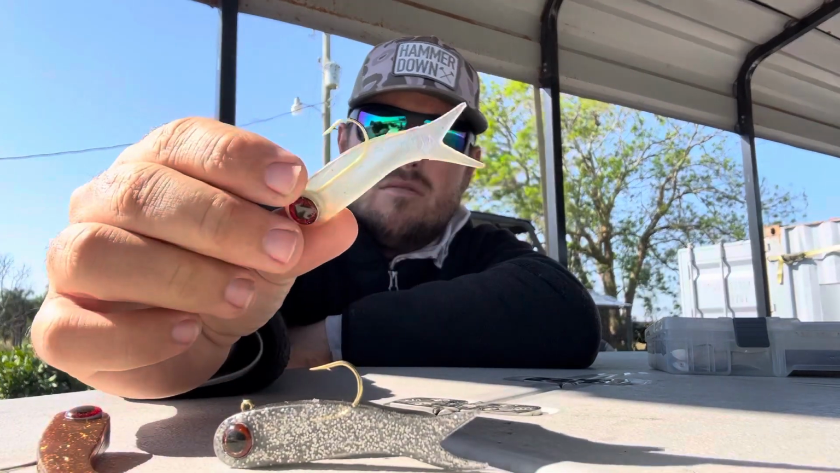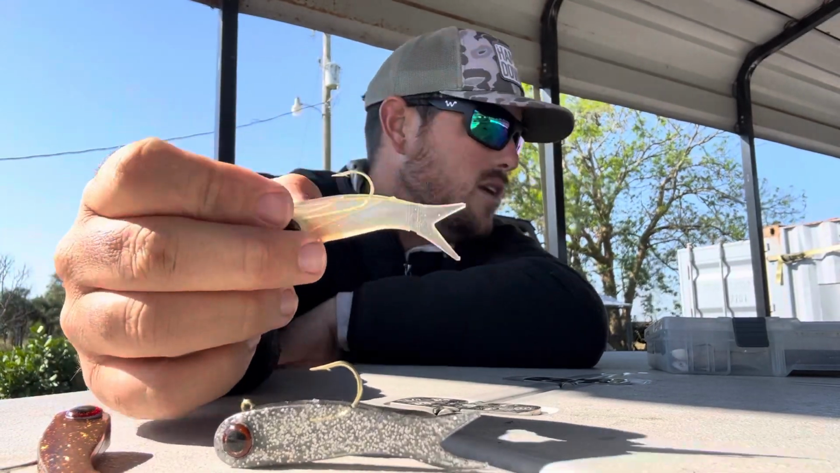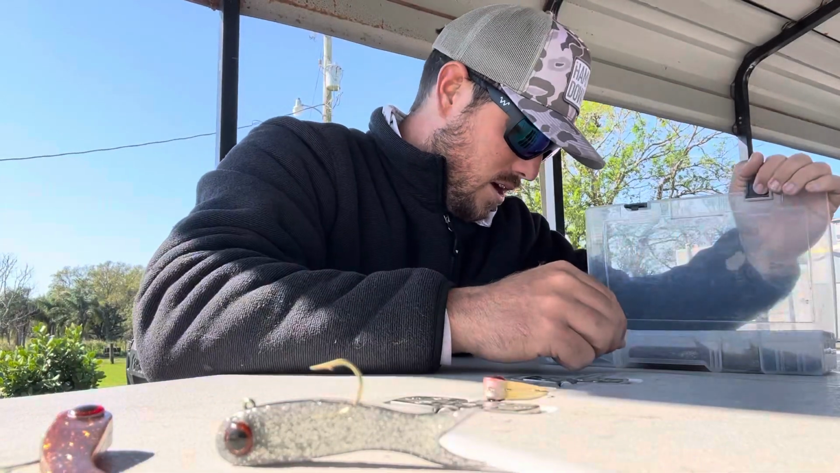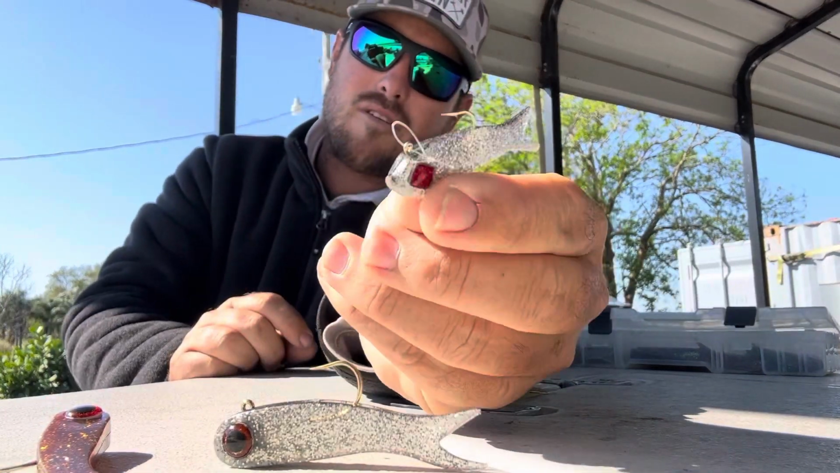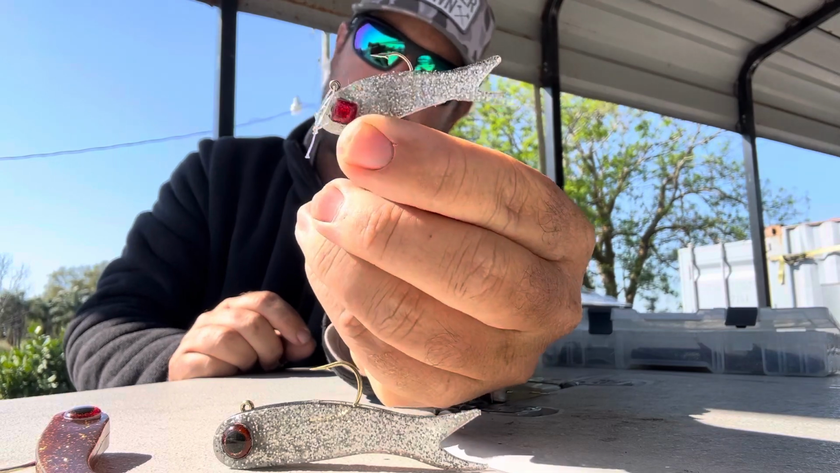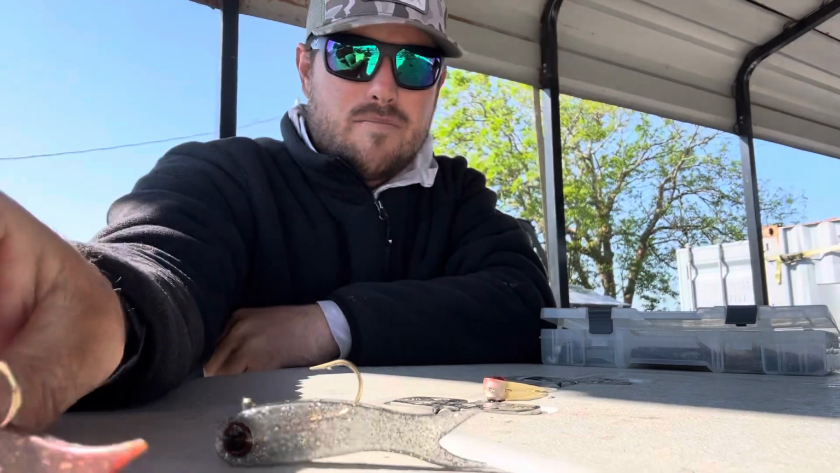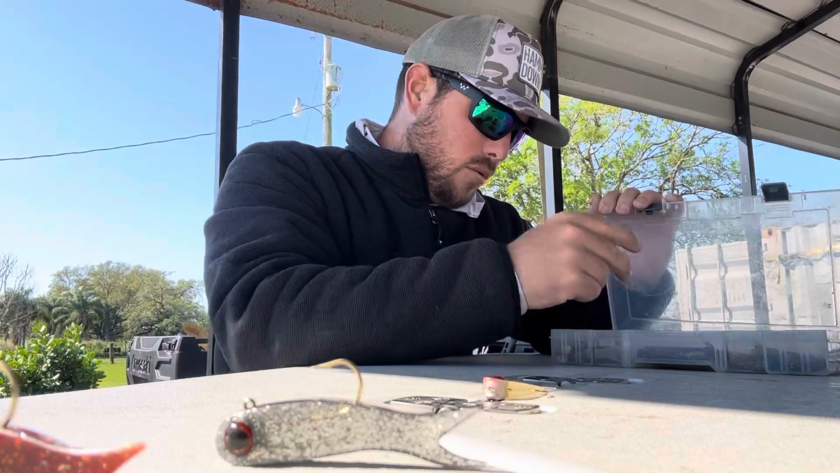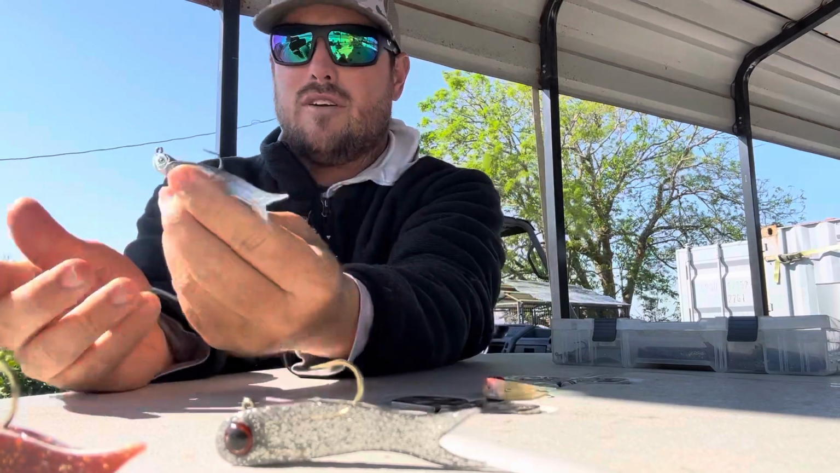It's DOAlures.com. This is called the Terrorize. This is the medium one. They make a little tiny guy, which worked good for speck and crappie, bluegill, little snook and tarpon as well. But this is their bread and butter. And they make a bigger one as well. But again, I've got them all rigged on some funky stuff here.